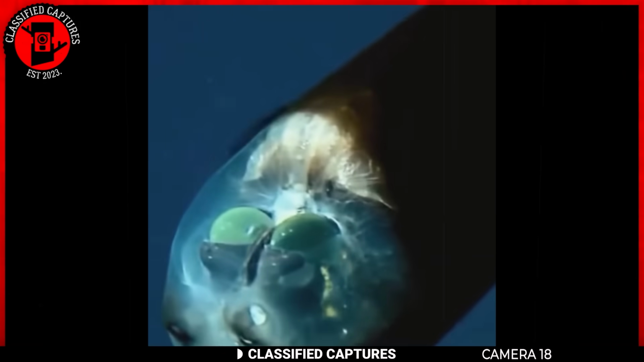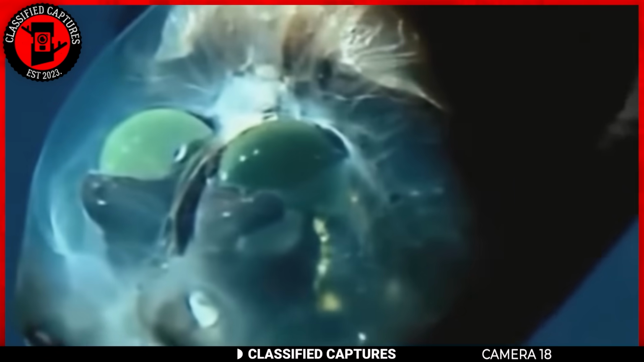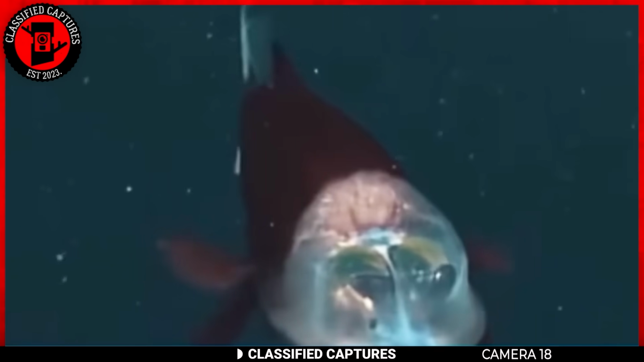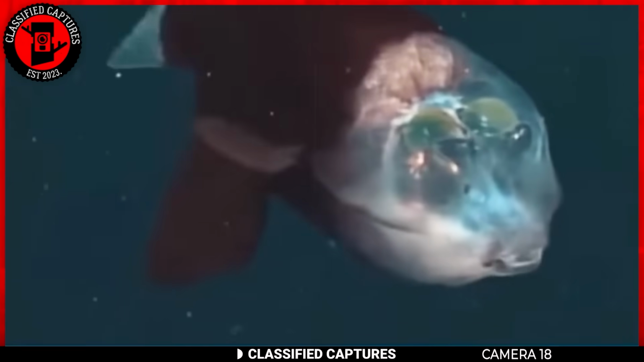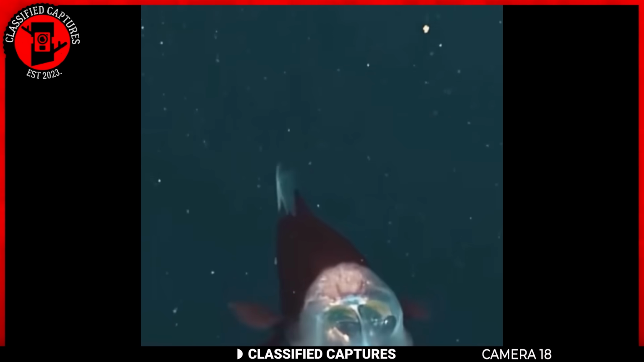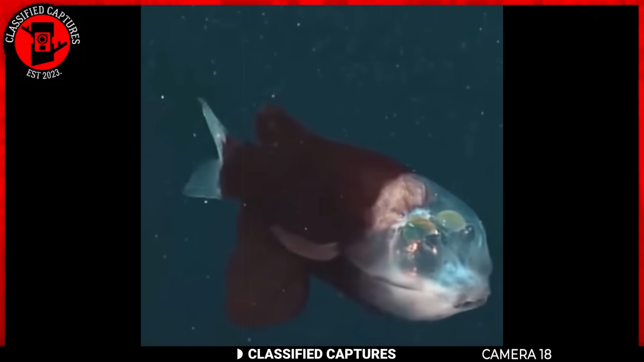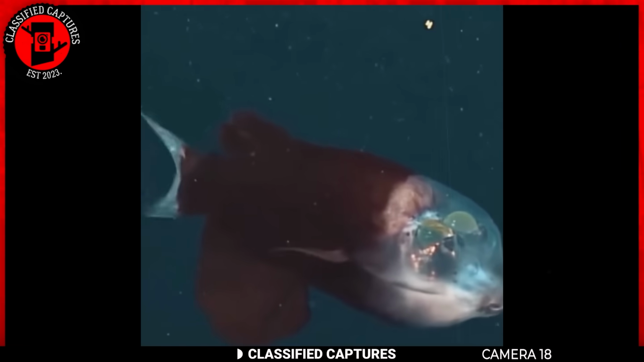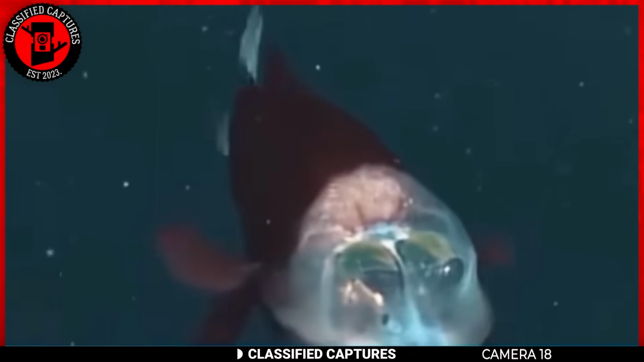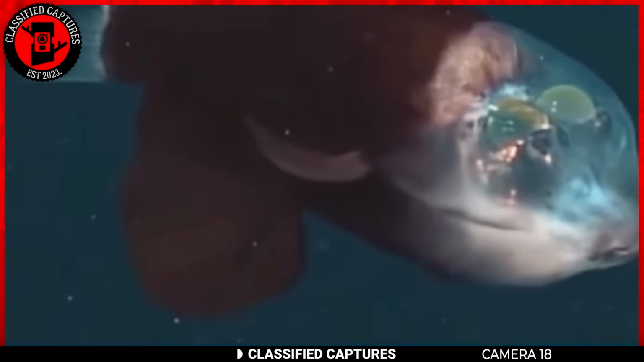What sets it apart is the transparent, fluid-filled dome on its head acting like a helmet. This see-through shield covers its eyes, positioned within the transparent head, enabling the fish to gaze directly upward. Although first described in the 1930s, it wasn't until recent years, thanks to advanced underwater exploration technology, that researchers could capture detailed images and footage of these elusive creatures in their natural habitat.